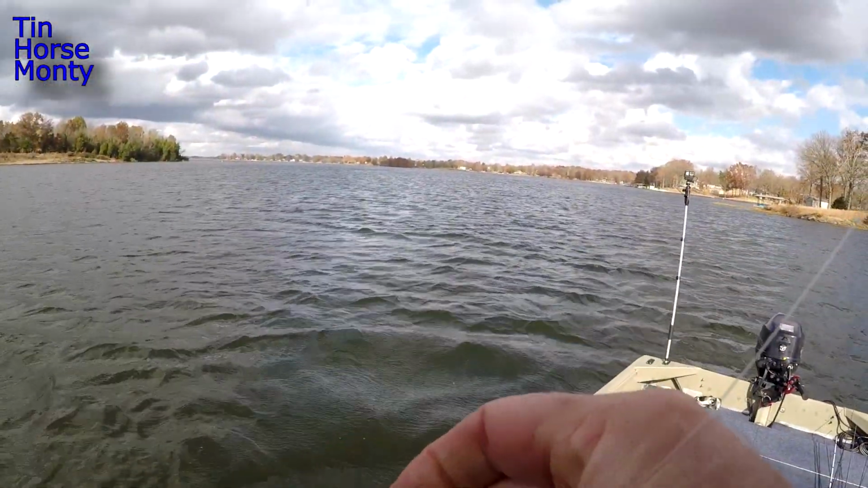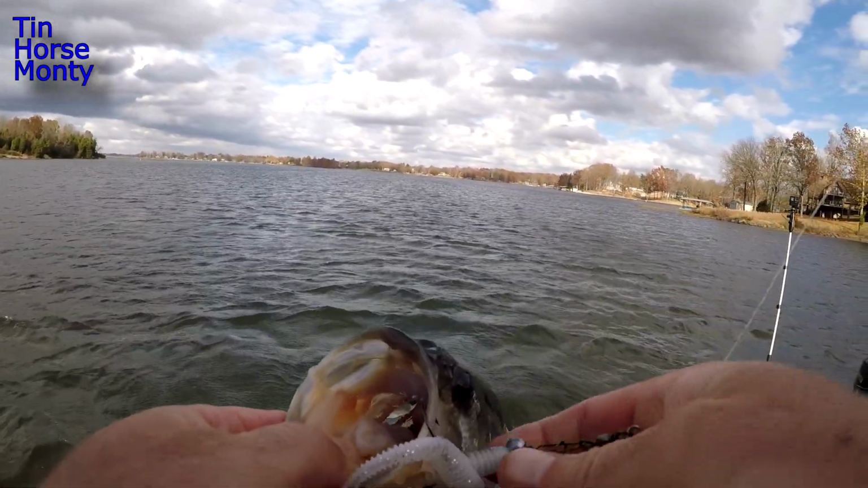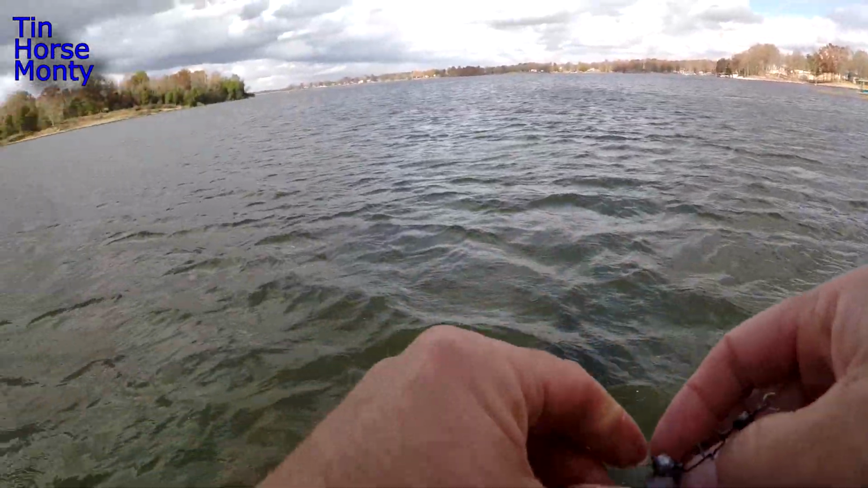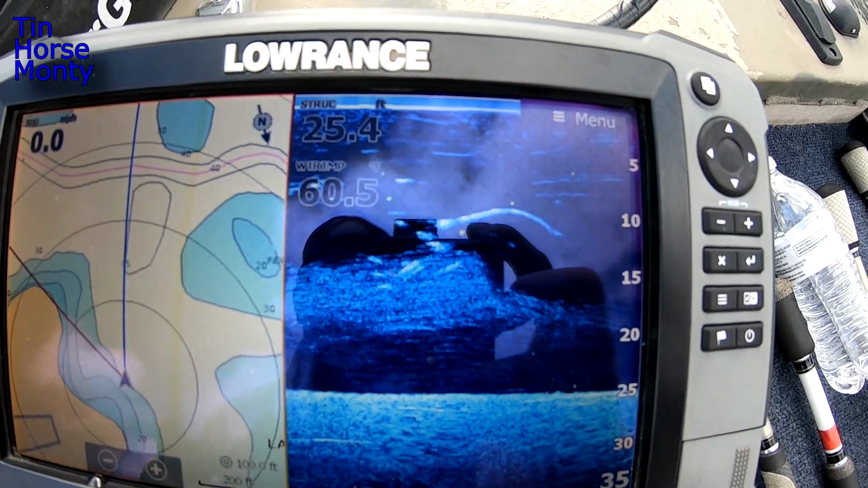I don't like throwing it, but I do like throwing it. A-rig fish. That's what you're looking for. You got bait and you got bass mixed in with that bait.